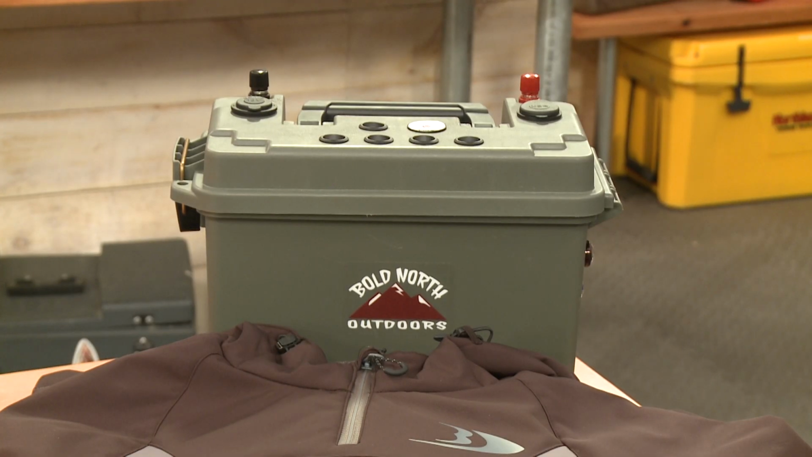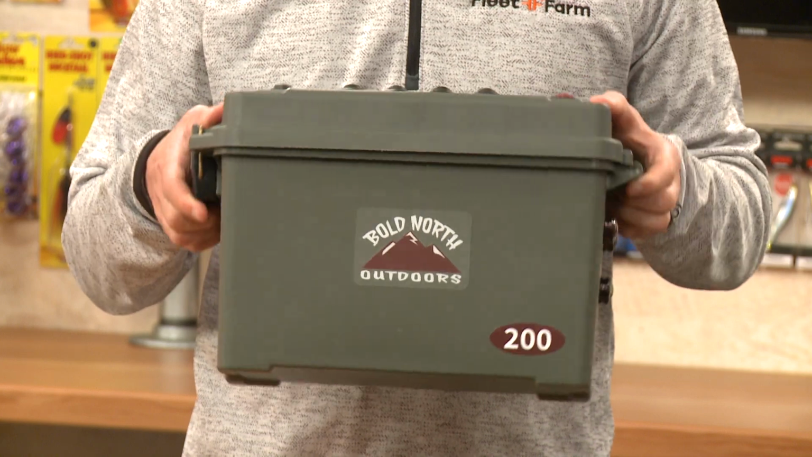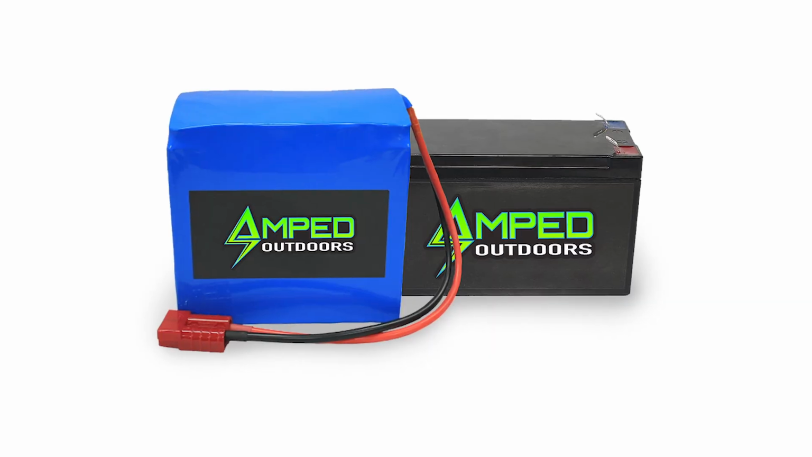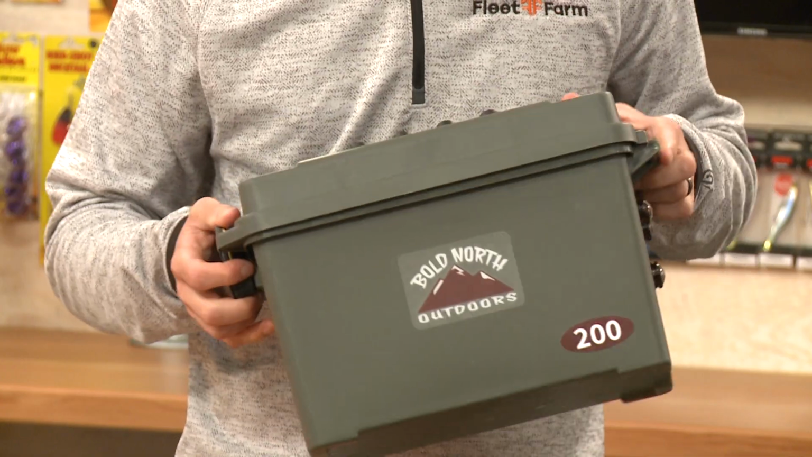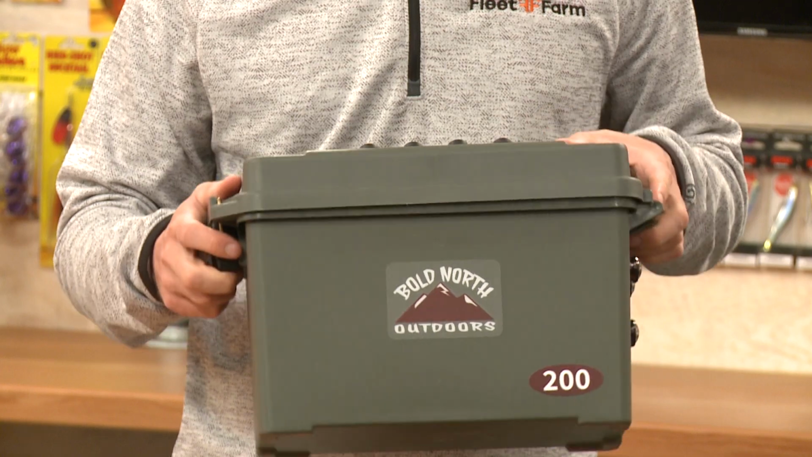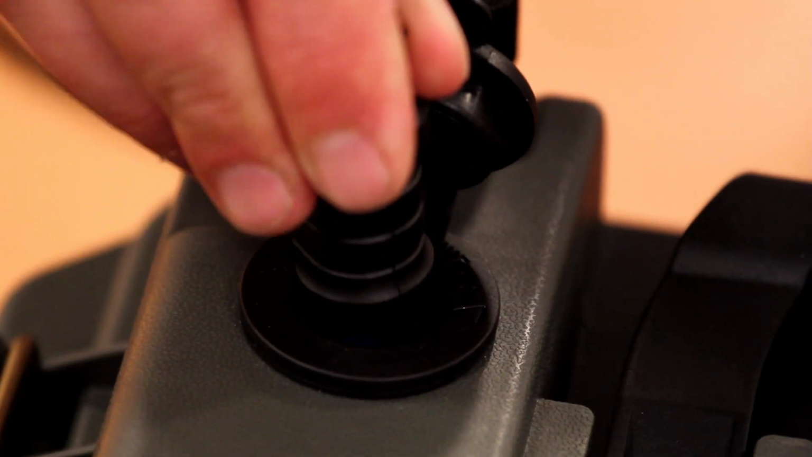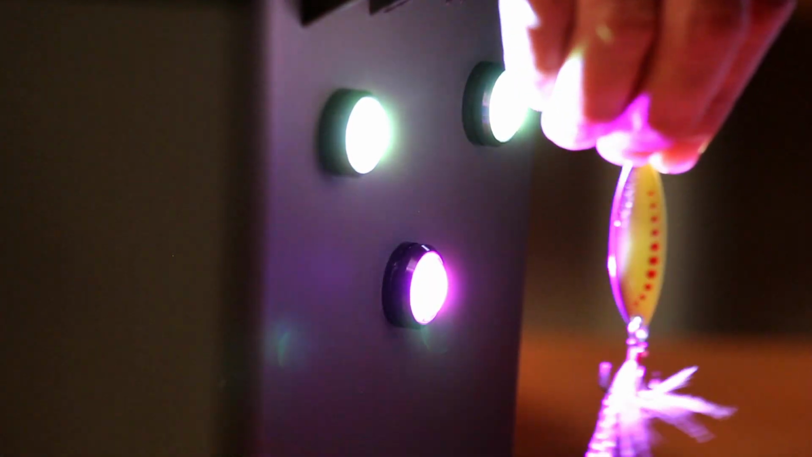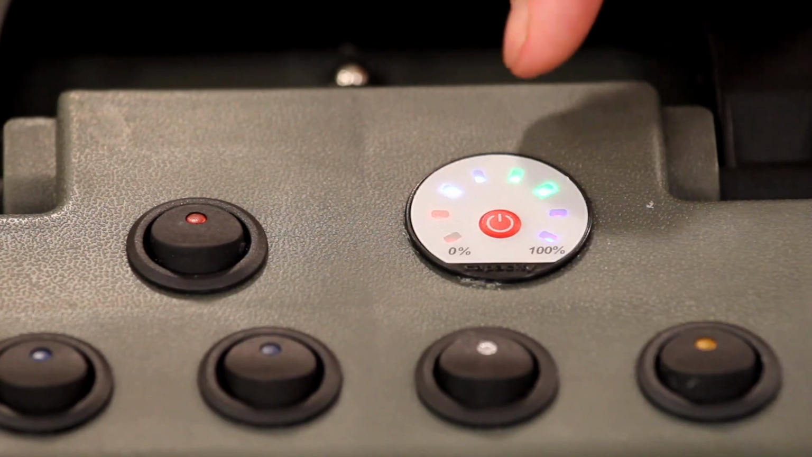First up right here is the Bold North Outdoors Portable Power Station. What you'll notice when you get this thing is that on the inside, if you open it up, it has a lithium battery. Lithium batteries are totally the deal. They last a lot longer and they're extremely lightweight. You have USB ports, you have a 12-volt plug. On the front here, you actually have a flashlight and a UV light for glowing up jigs. And there's even more options on here too. You're just gonna have to take a look.